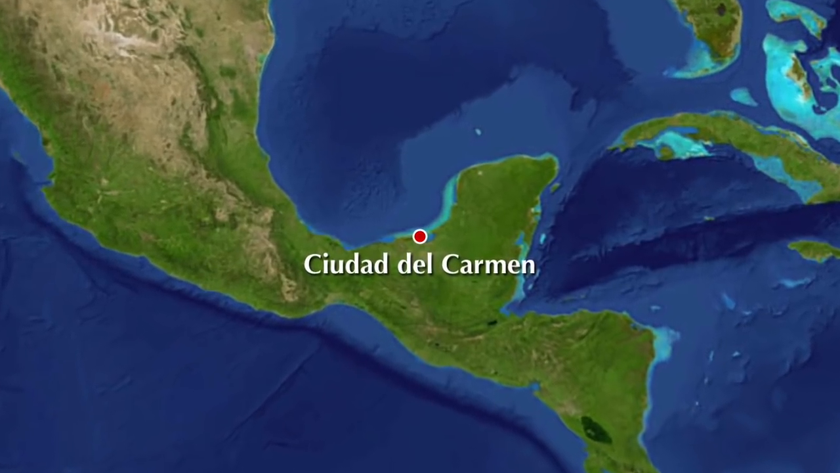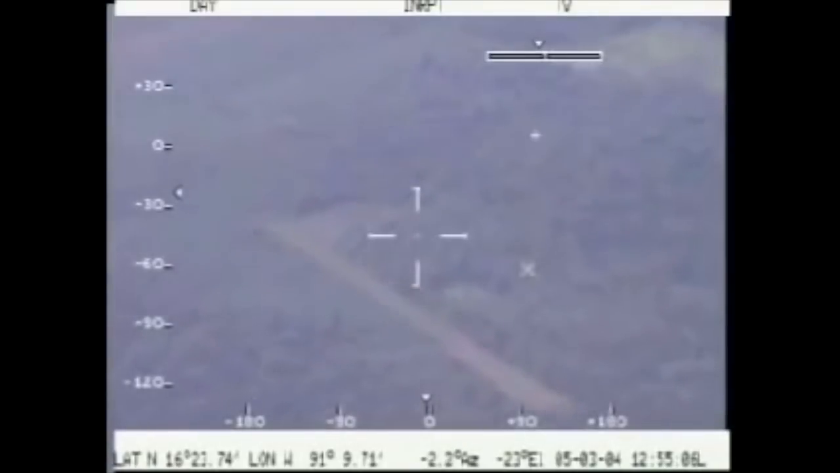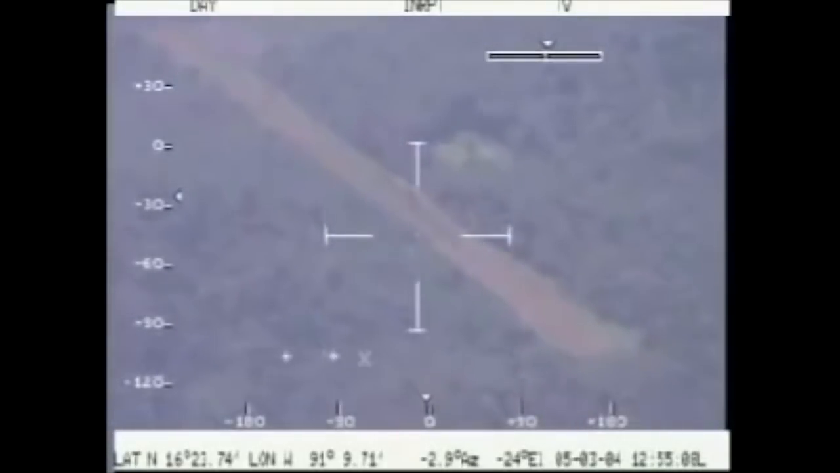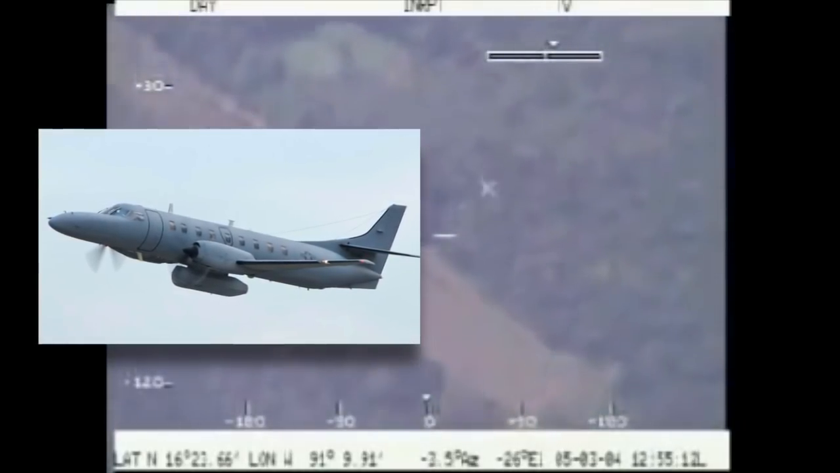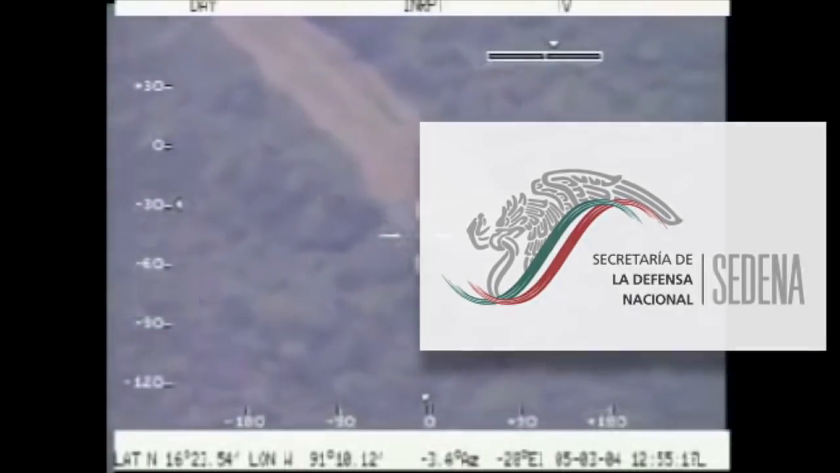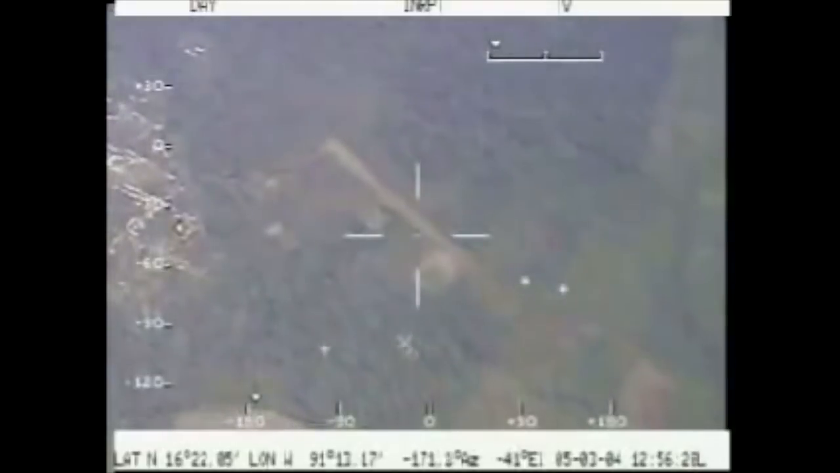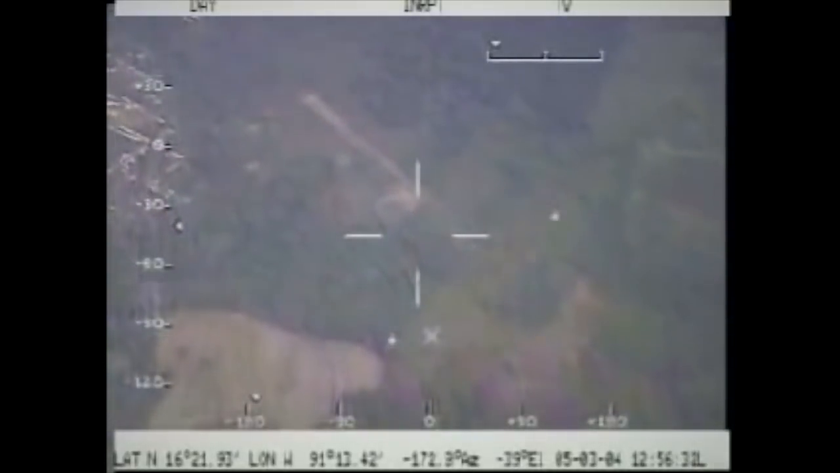March 5th, 2004. Near Mexico's southern border with Guatemala and Belize, a government aircraft is on routine patrol monitoring smuggling routes. The plane is a Merlin C-26 twin turboprop, one of a handful in the Mexican Secretariat of National Defense. 3 were on board: a radarman, infrared operator, and pilot.